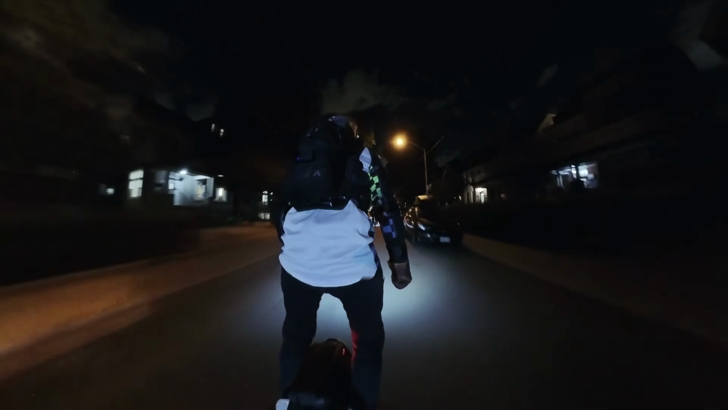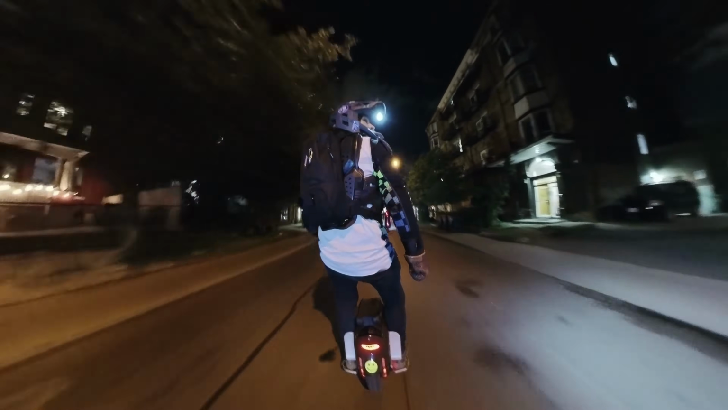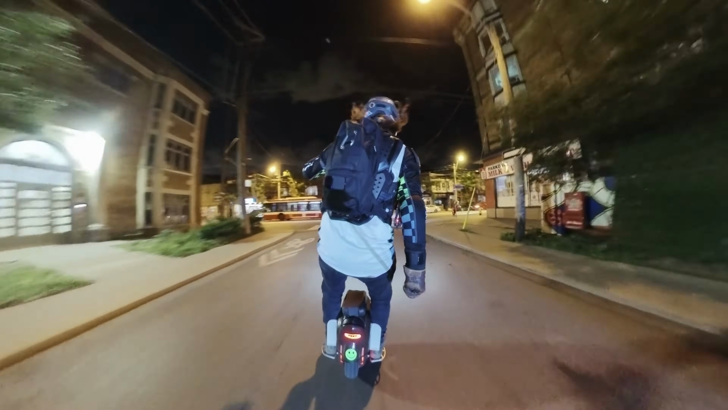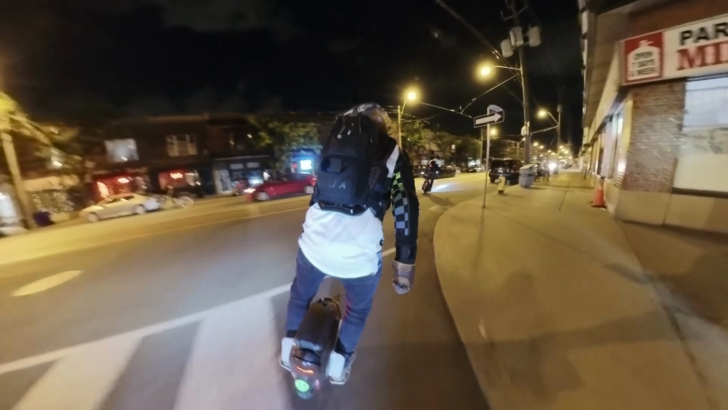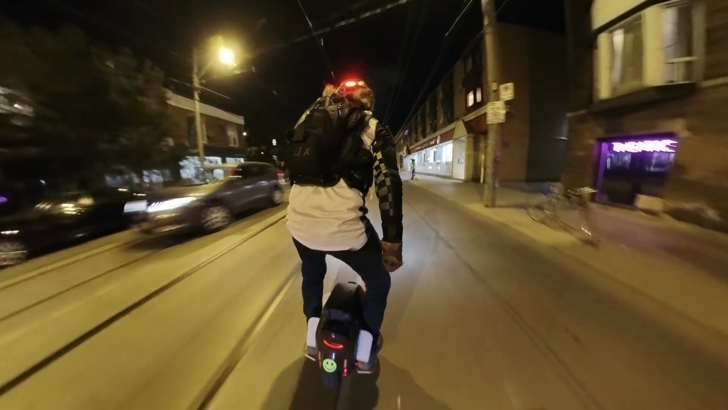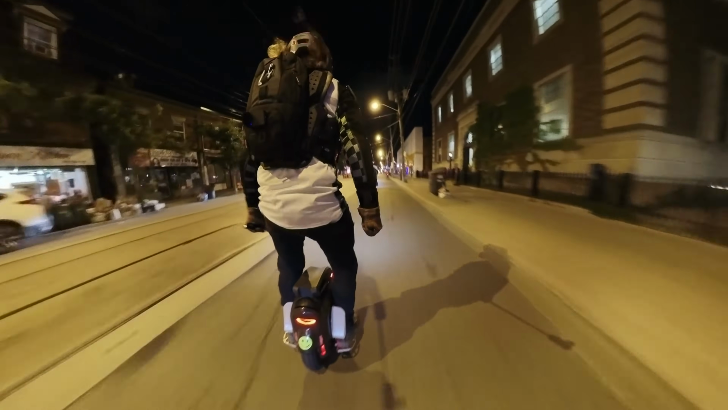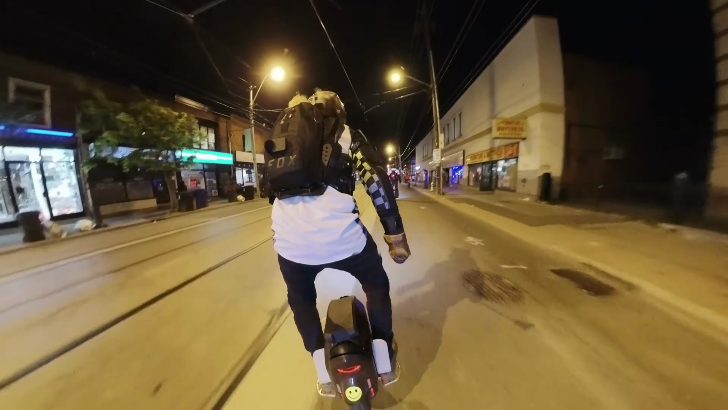And just to clarify, for people who aren't familiar with 360 cameras, people always ask, is that a drone? Like, how are you getting the shot? Where's the selfie stick? All of that. So, this is not a drone. This is literally a 360 camera. There you can see the shadow. Every once in a while you see the shadow. I'm holding a selfie stick.